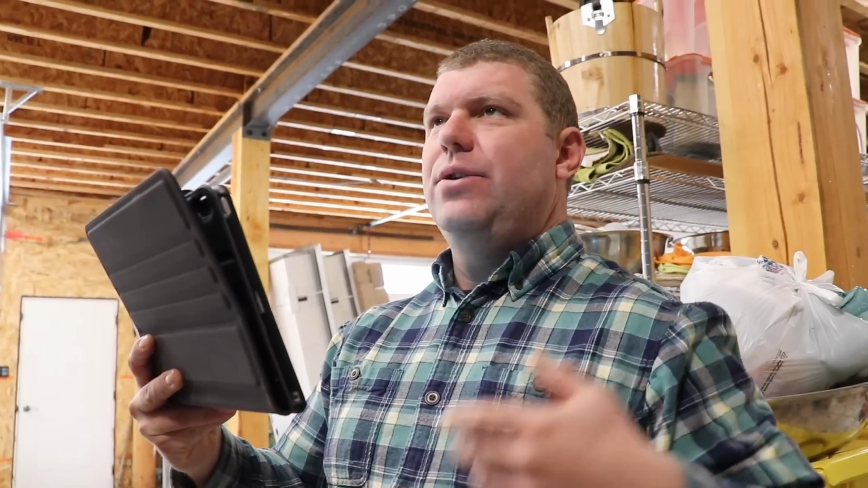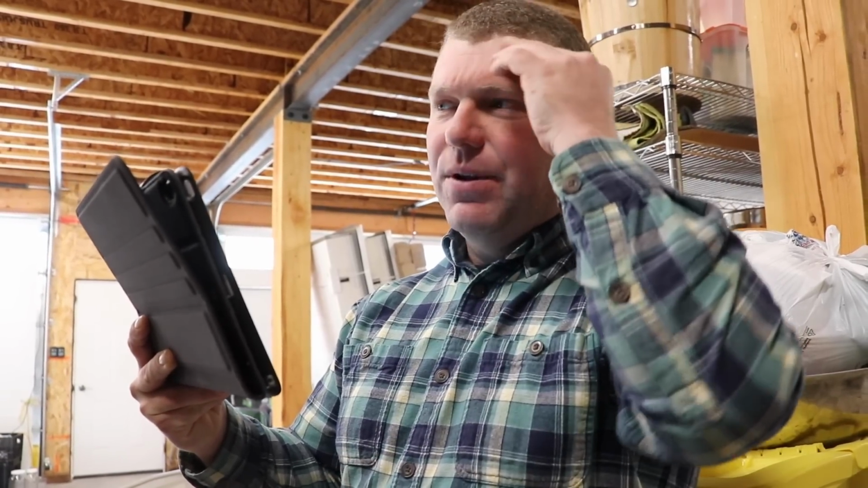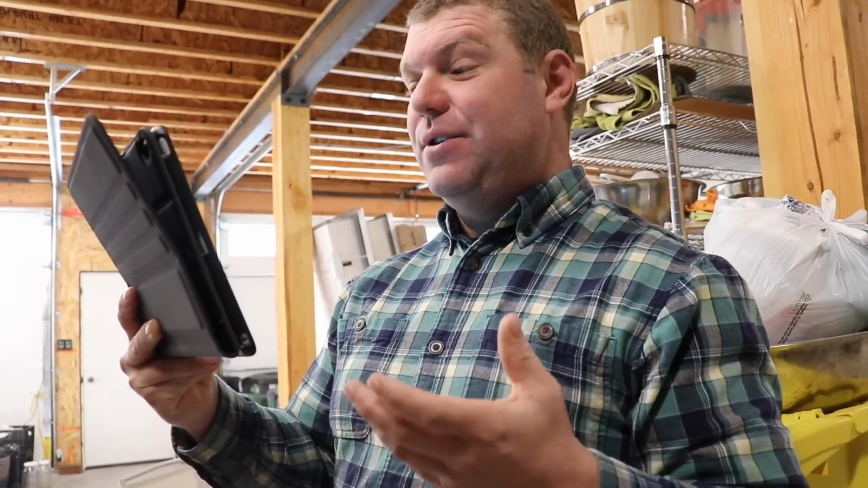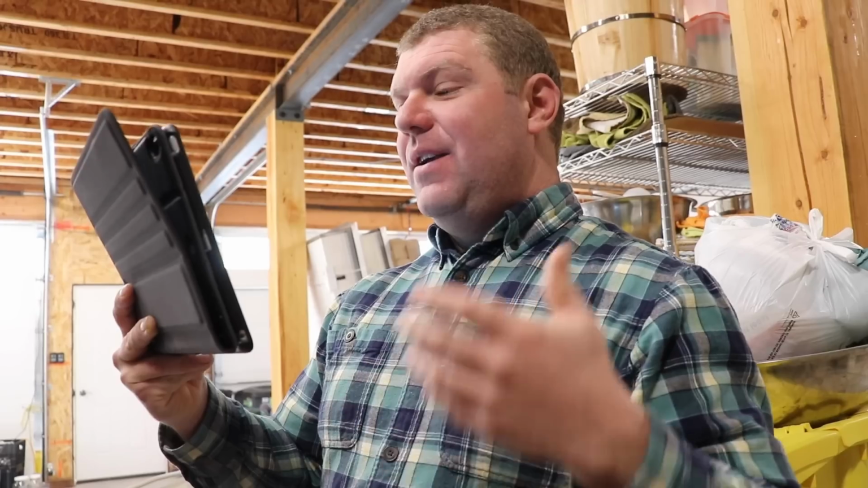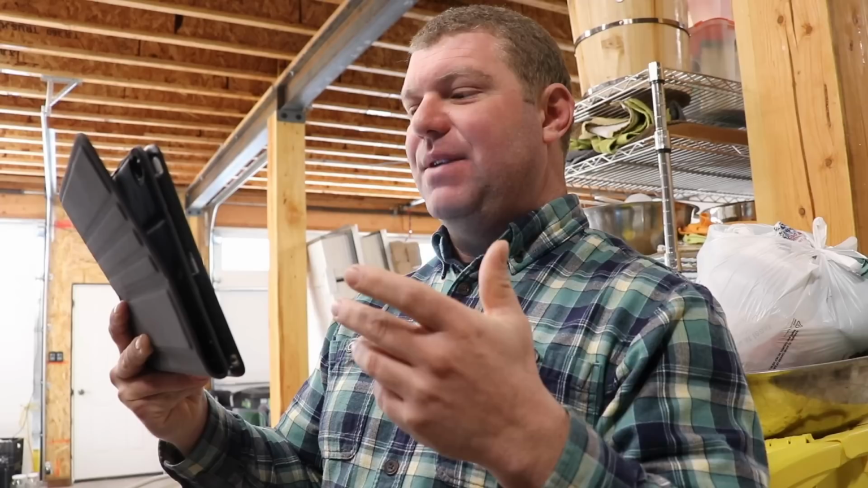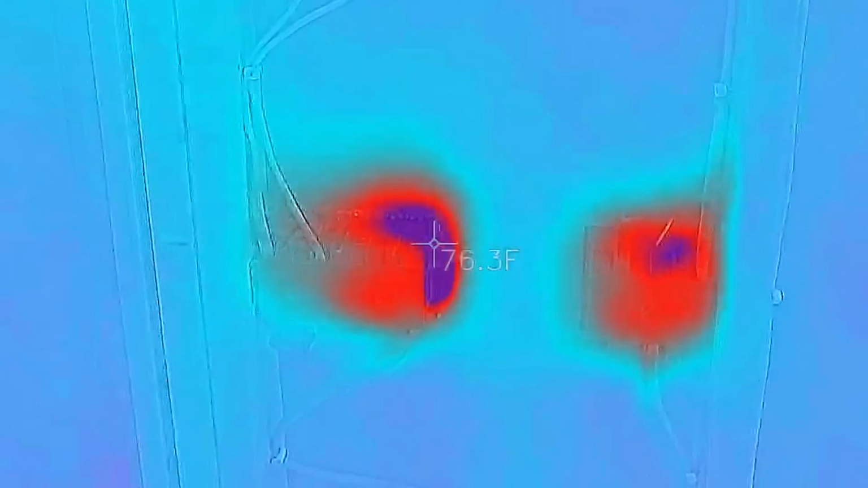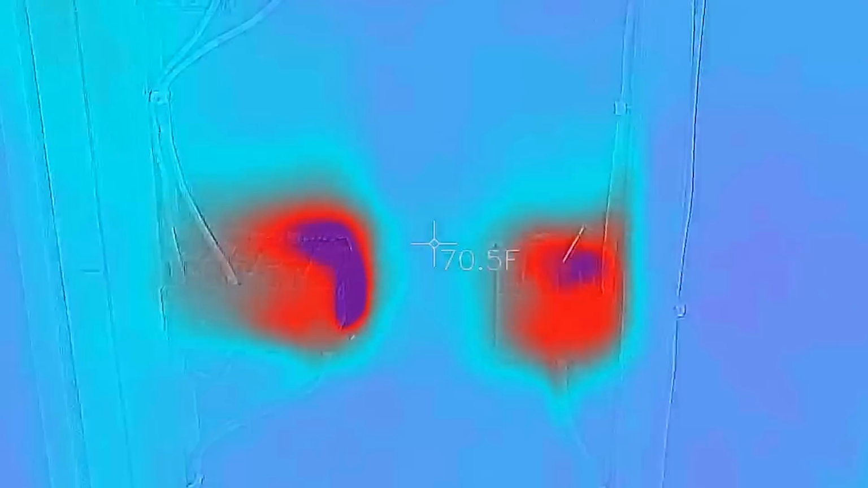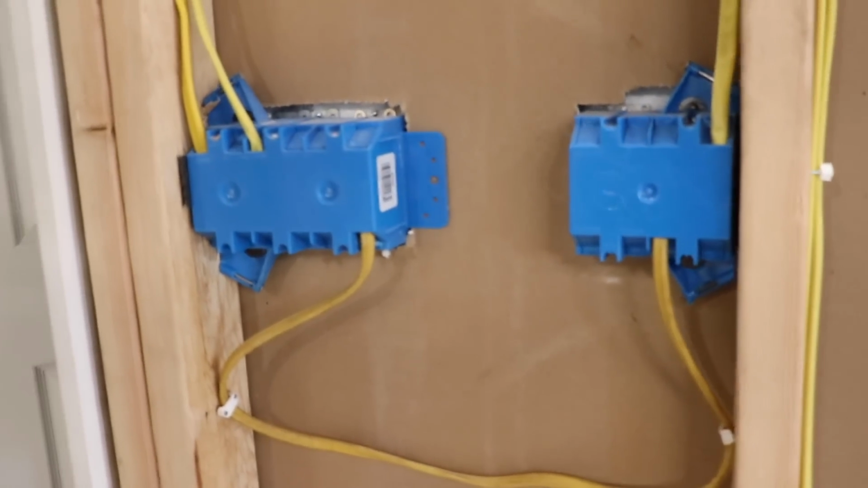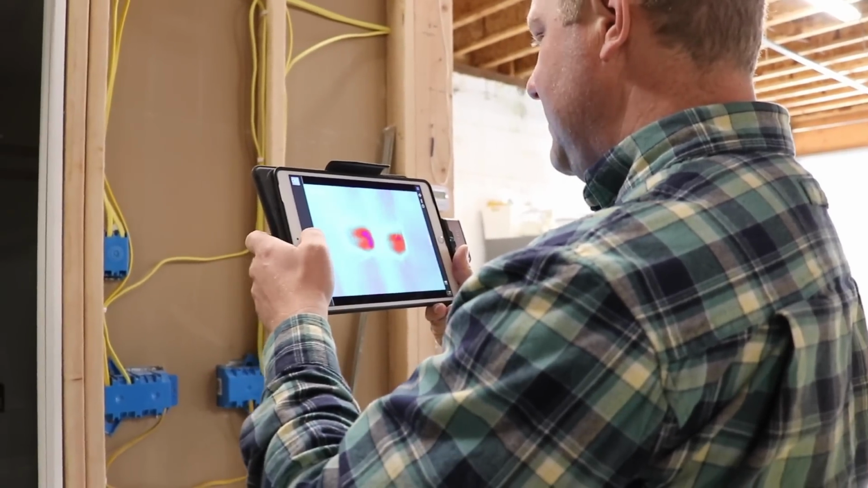Let's say that you wanted to hang something on a wall, or maybe you were wanting to do some remodeling or something, and you were looking for where plumbing and electrical might be located in a wall. That might be tough to do unless you could see through the wall. This camera, because it's looking for heat, doesn't really concern itself with the density of the material. It can see things behind that. So here we're actually looking at a couple of outlets, and the temperature differential between the two really isn't that much, but it's enough that it's visible to the camera. Of course, that would mean probably don't want to cut or drill or hang things where those are located.